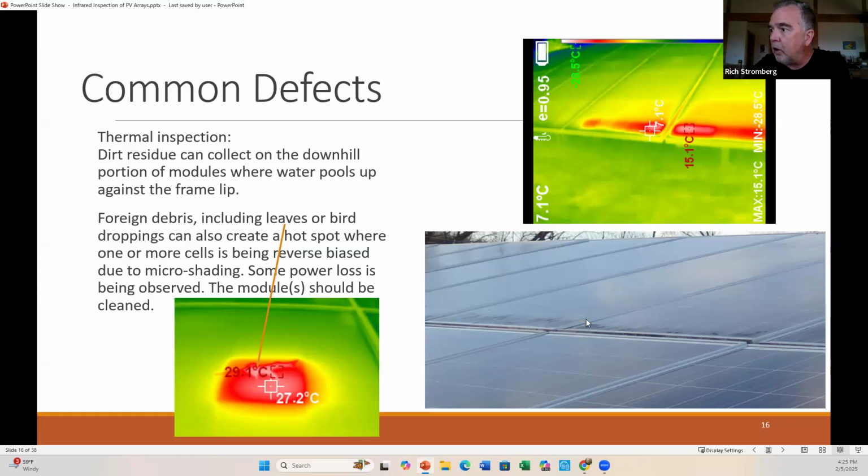And so it's actually blocking some of the sun from hitting these cells, and they're getting hotter because it's shading them, and it's what we call a reverse bias of that cell. So it's getting extra power from the adjacent cells feeding in, and it's getting quite warm along this section. So you'd think, hey, the sunlight should be able to go through there. Well, once that pollen or dirt gets thick enough, you'll actually see this with your infrared camera.